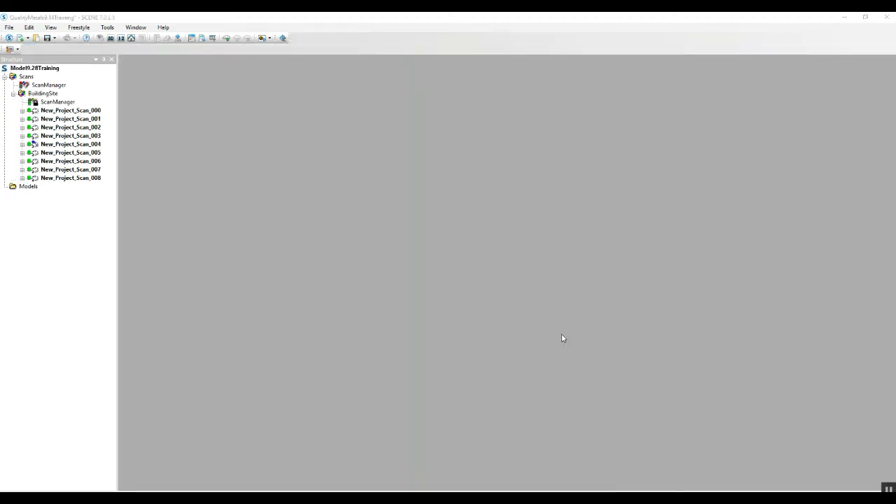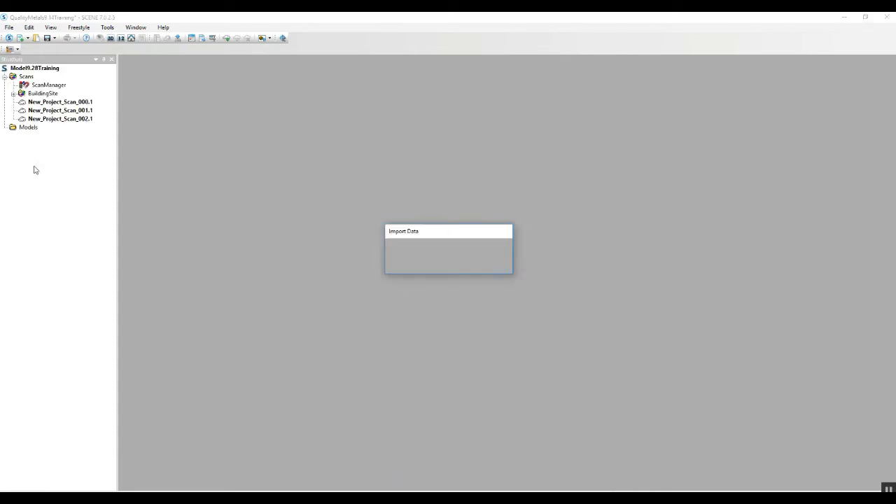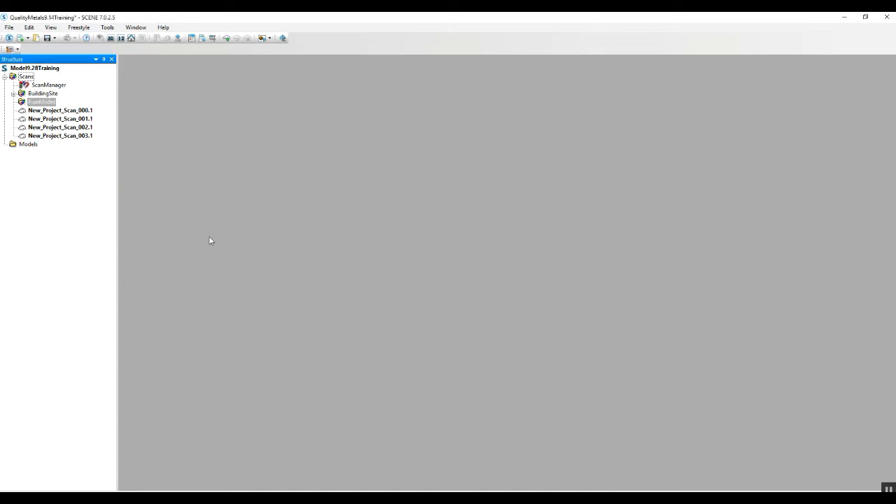Now we've opened up a completely different project. This project is a building site, and we've got all of the scans for this site in one cluster. What we're going to do is we're going to take the 0.1 versions of our previous project, we created these new scans with just our pipe in them. We're going to grab all of them and we're going to drag and drop them into our new project. We're going to create their own cluster. Drop them in, load them,